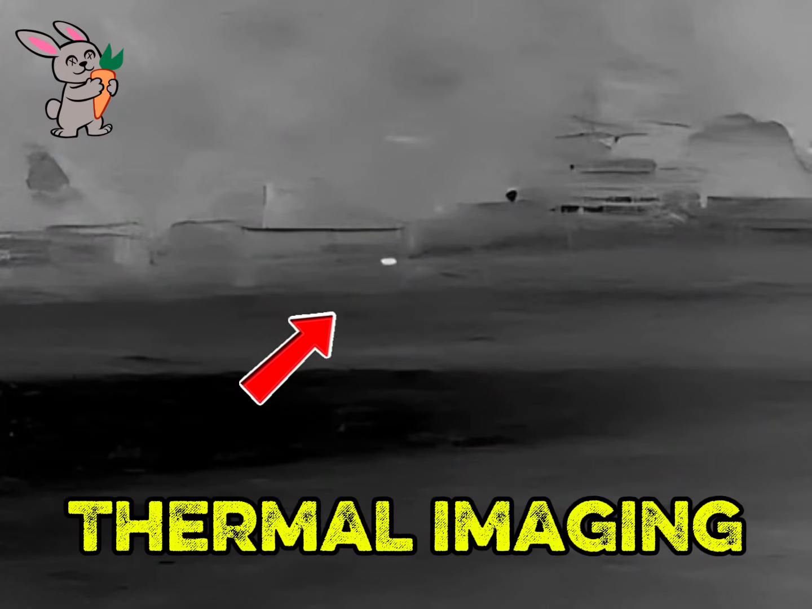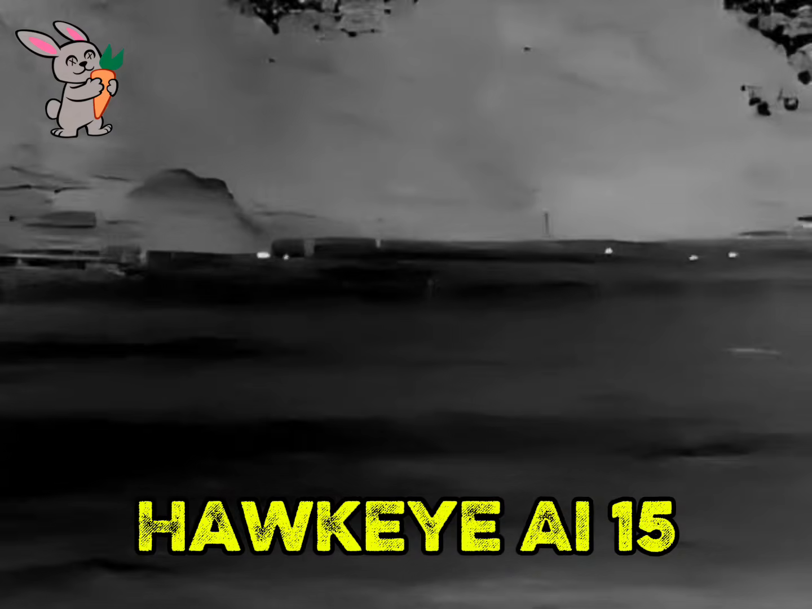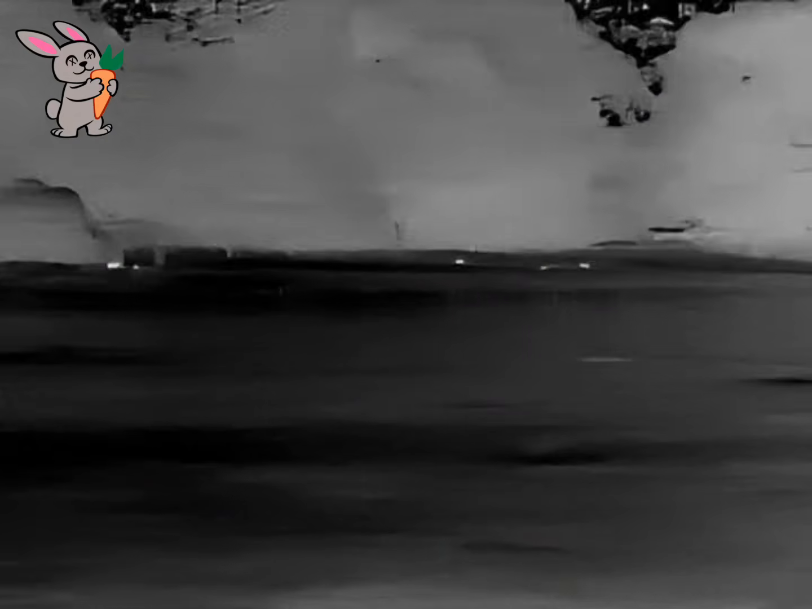Images from the thermal Hawkeye here. All those white spots are rabbits, distance of about 200 metres. I think it was $500 well spent. It doesn't give you all the bells and whistles of a more expensive one, but it is a great search tool. I've just headed to the farm next door, just parking up.